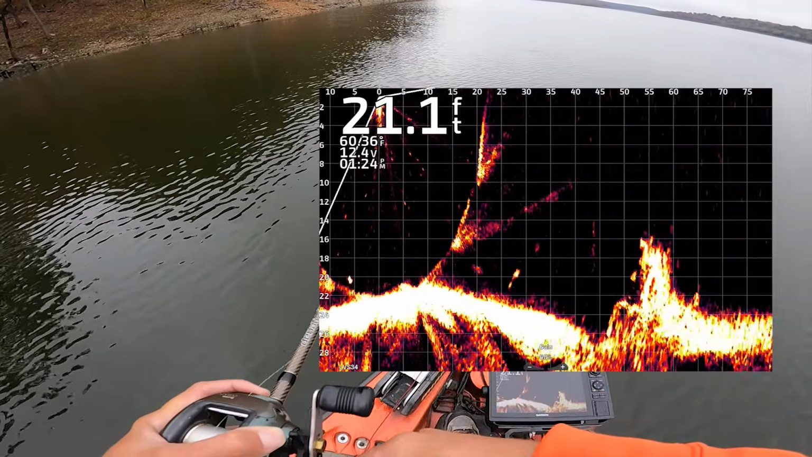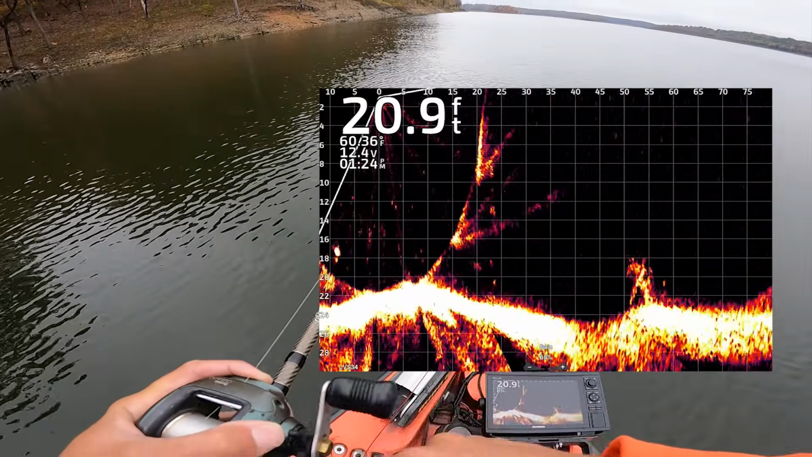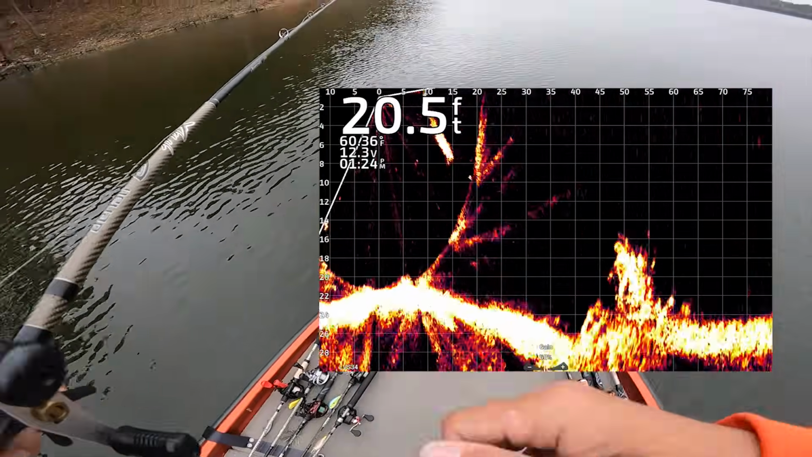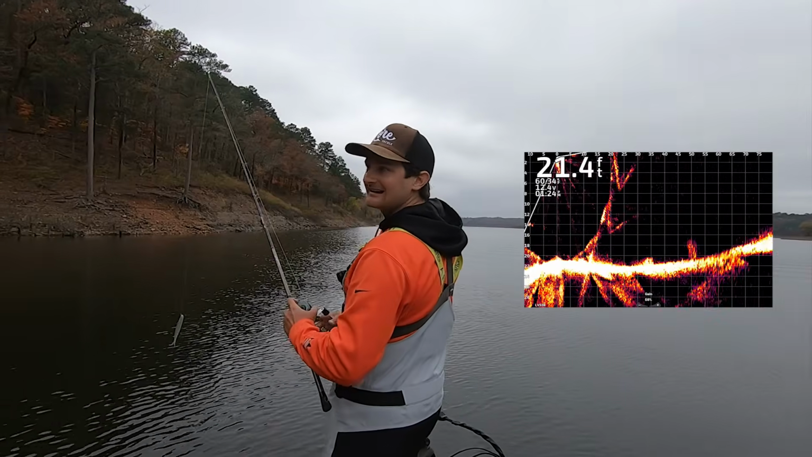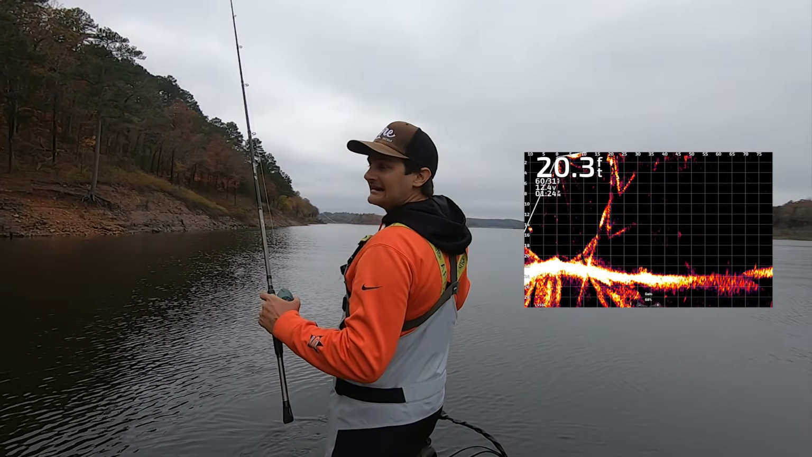See a fish on the bottom. Oh, come on. Come on. Oh, he hit it. Darn. He didn't grab it good, though. Man, guys. Now, one thing you saw me right there, I didn't stop it.